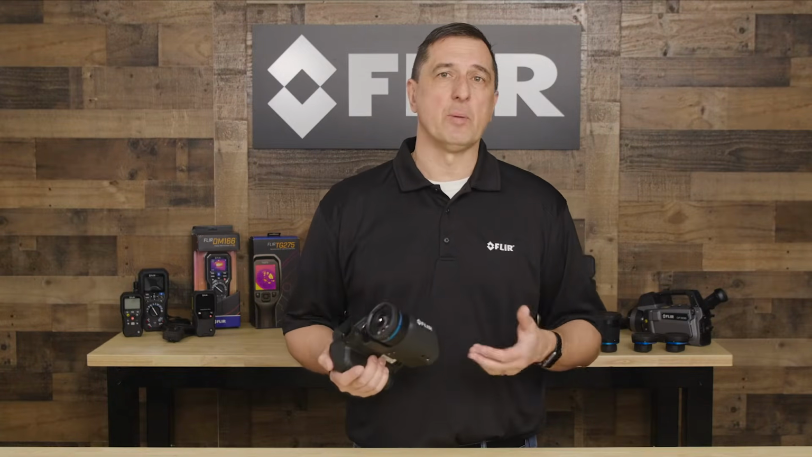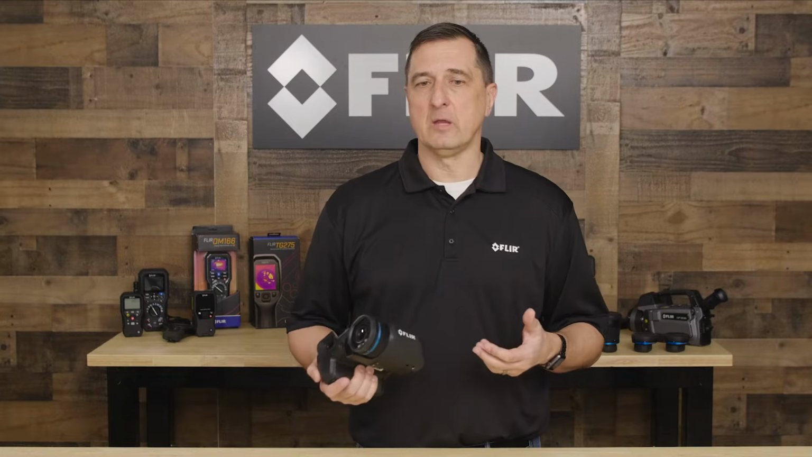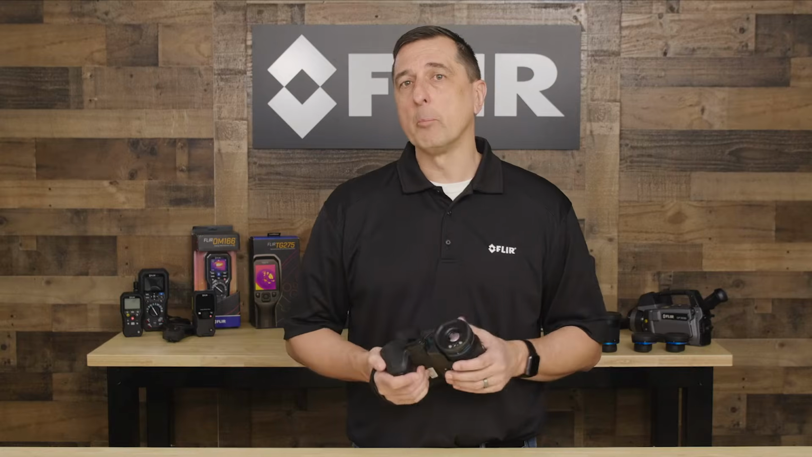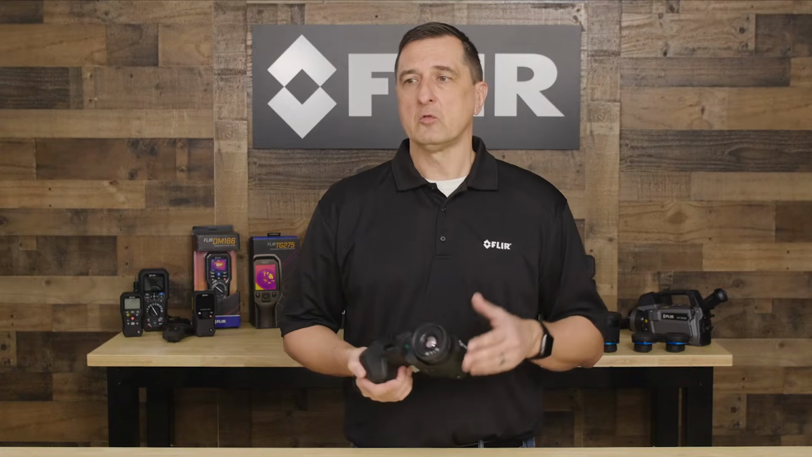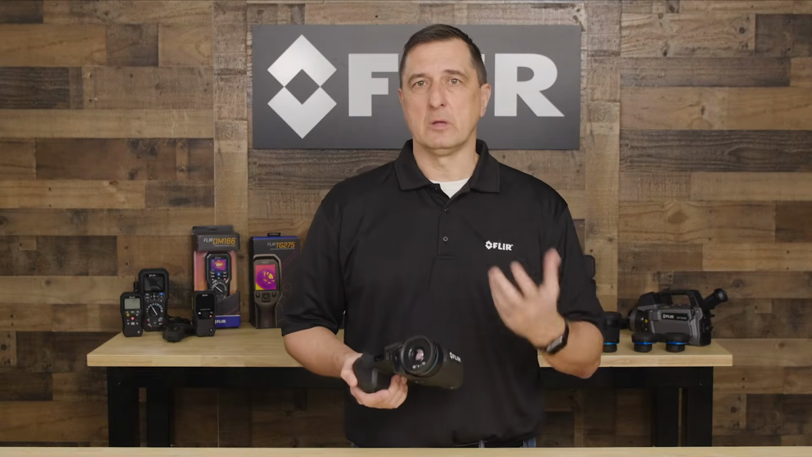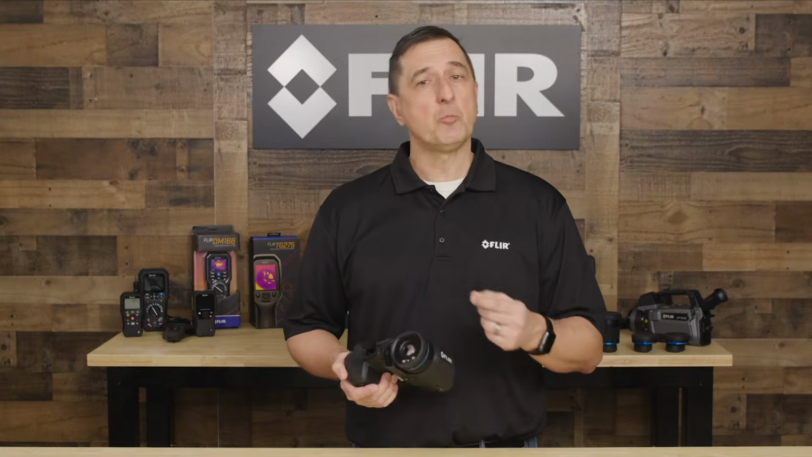So for a 640 by 480 camera, this will now take your resolution from 307,000 pixels to well past 1.2 million pixels. So as you come back into the software, you'll be able to change that image, get the UltraMax image that you need, hence putting more pixels on your target. The way UltraMax works is we basically rapidly take 16 images that merge together when you bring this back into our software system.